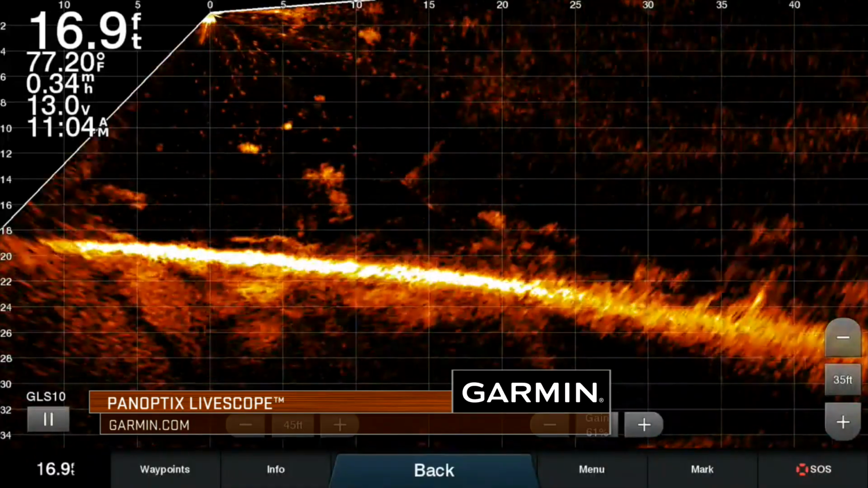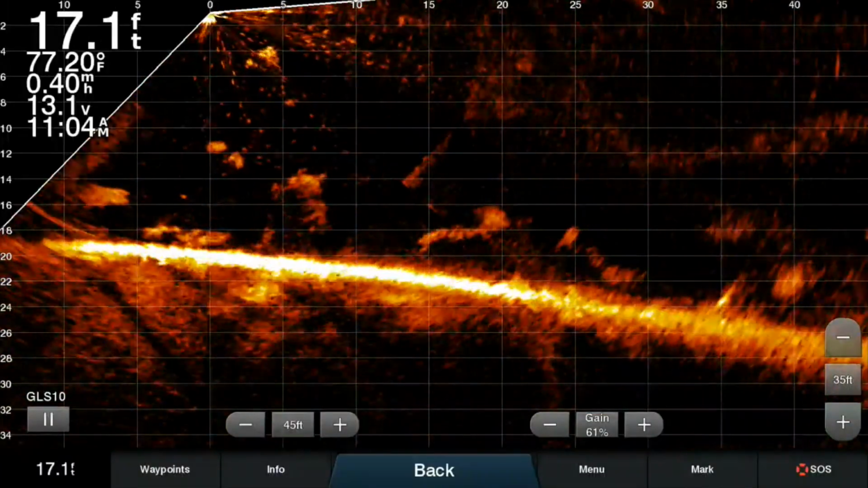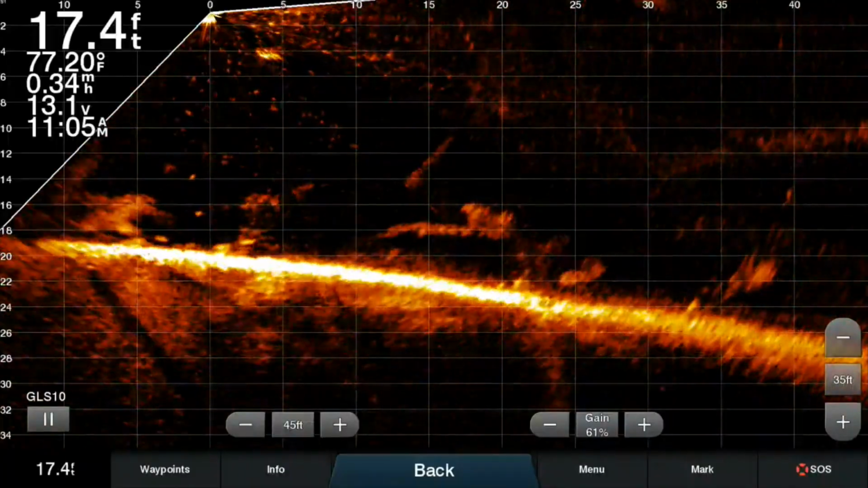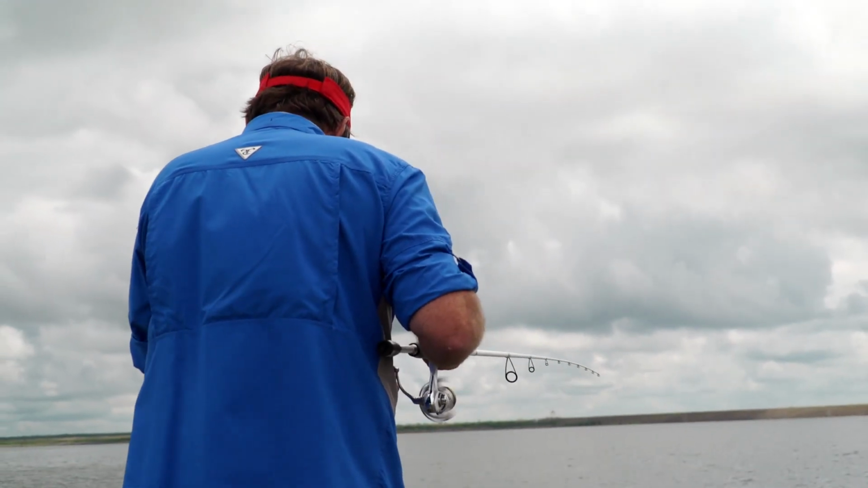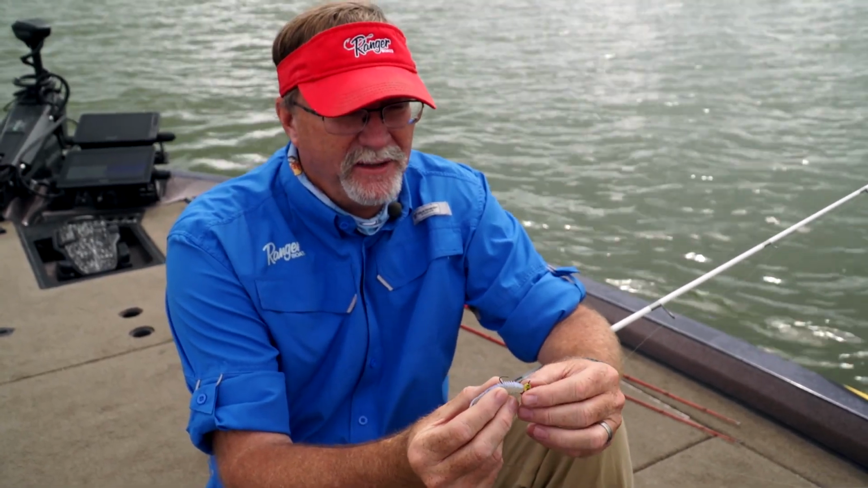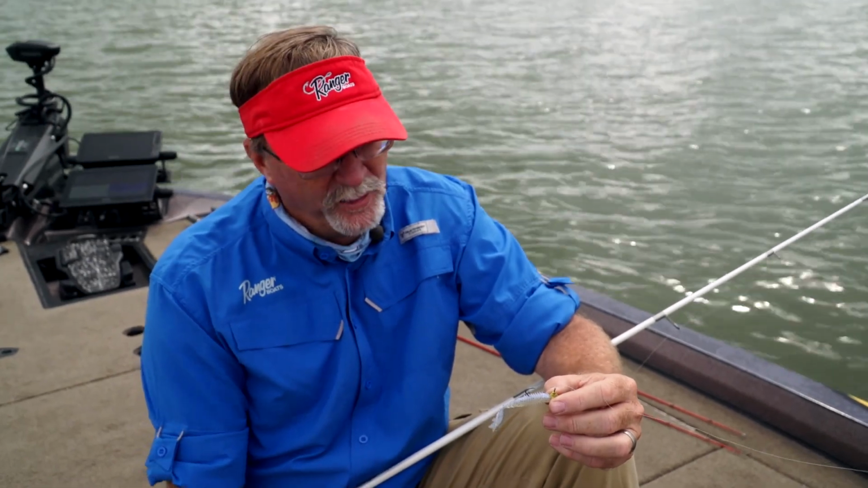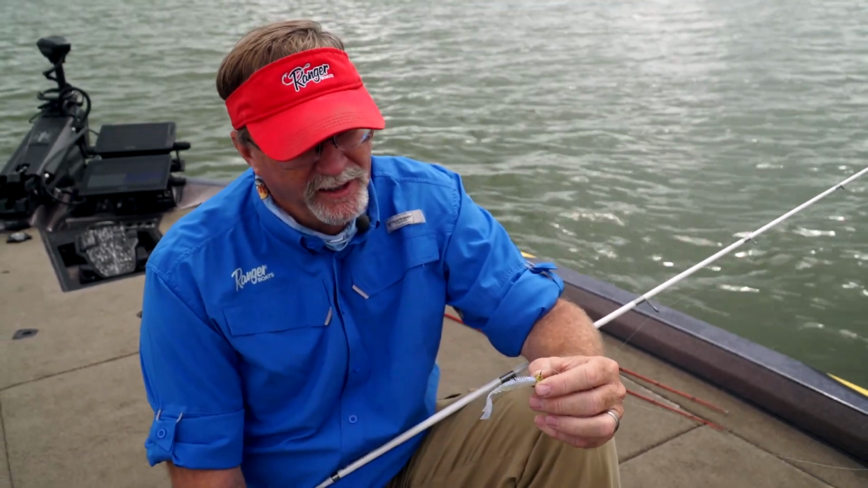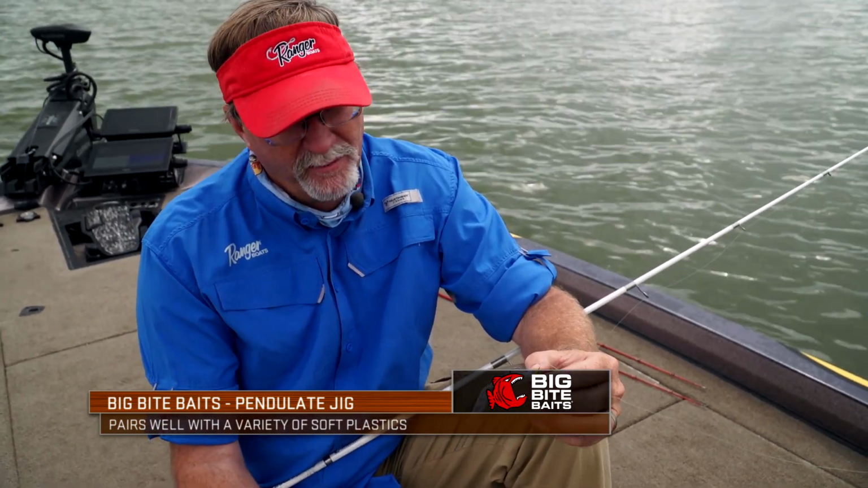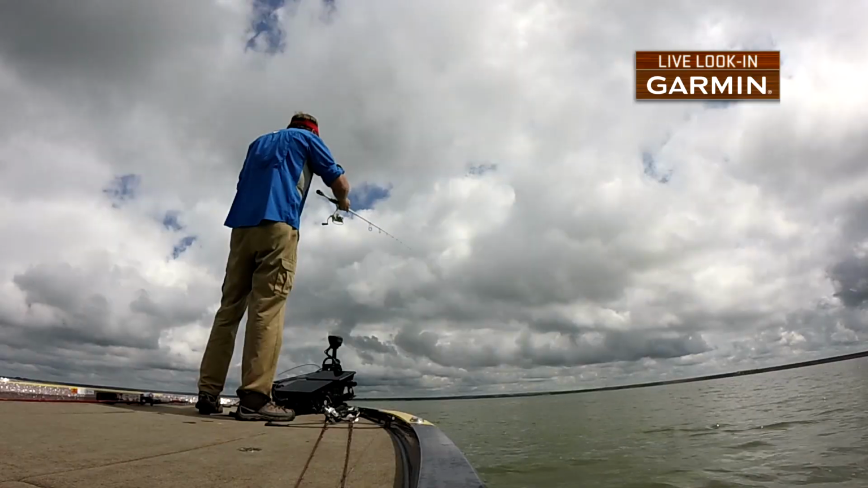I use Garmin Live Scope a ton, whether I'm fishing over brush piles for bass, crappie, panfish, whatever it may be, or I'm casting to fish out in front of me with a finesse type bait. And this type of jig head is going to give you the opportunity to present the bait better, less line twist, a great hook that'll be able to handle any size fish that you're going to hook. And, like I said, a variety of baits can be used in it from a finesse type standpoint.